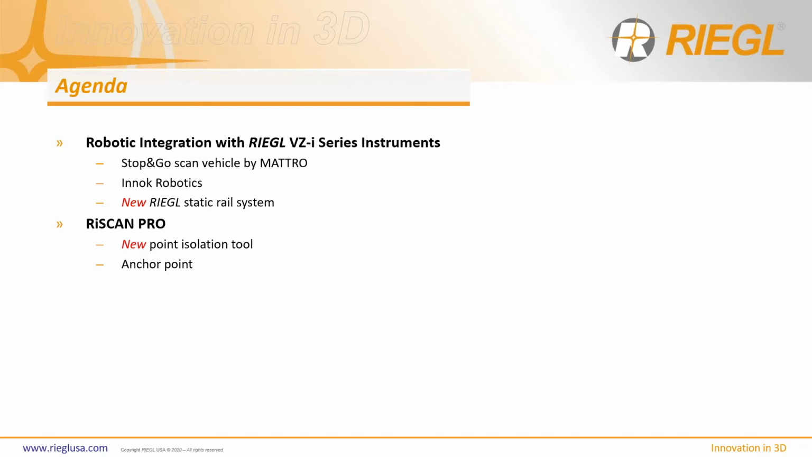But with the anchor point, it now allows you to stop scanning for the day and then come back at a different scan position, so that the automatic registration will know where that point was. We call it the anchor point, to begin the new registration from. So this is good for indoor large projects, and we have some examples to show you what I mean a little bit later.